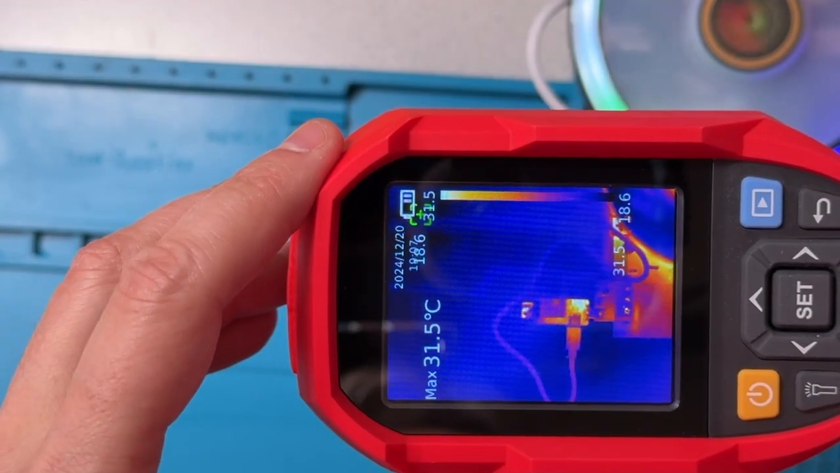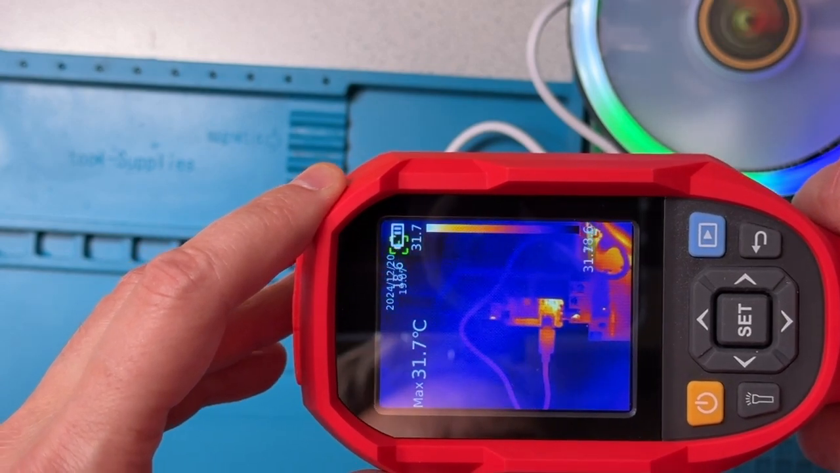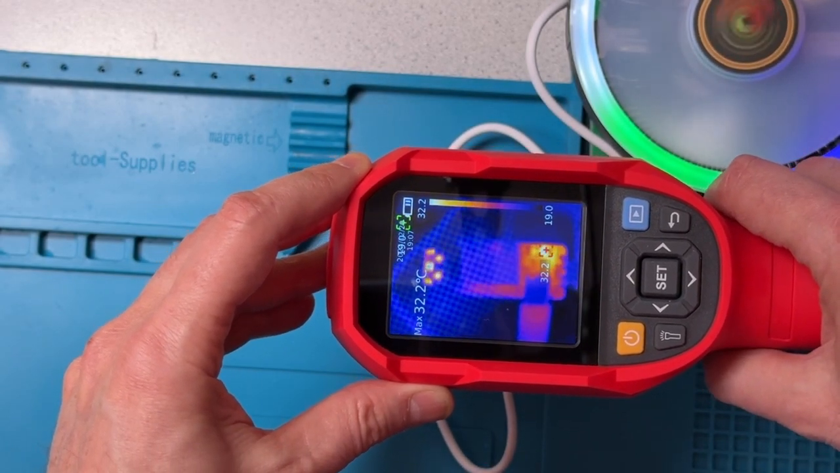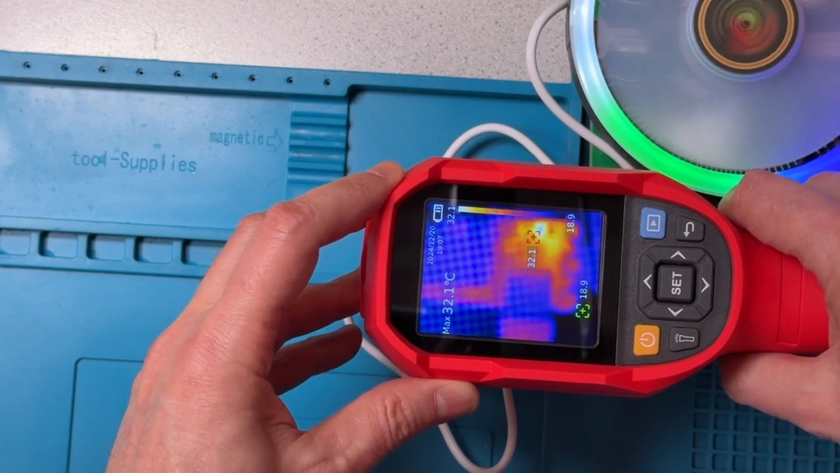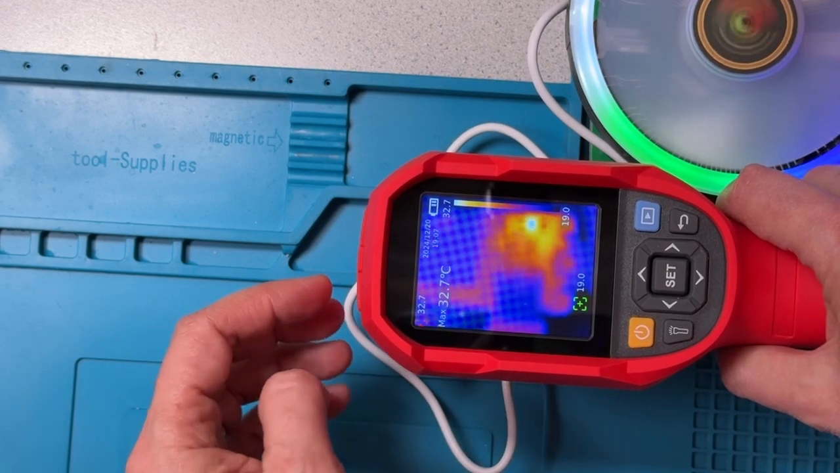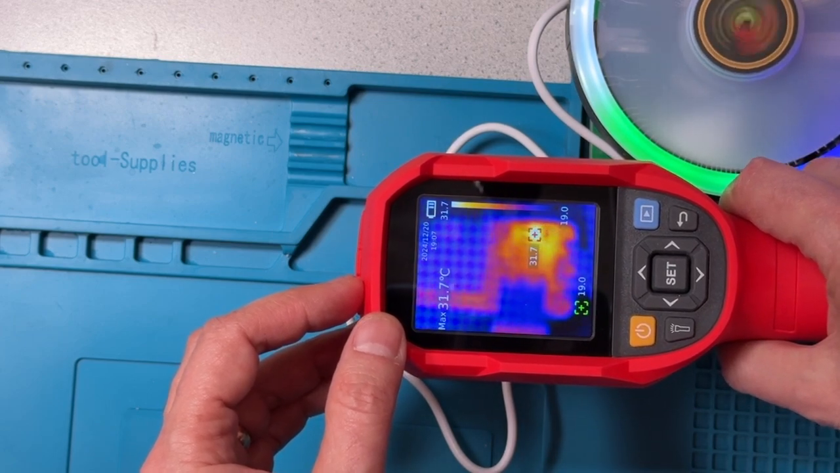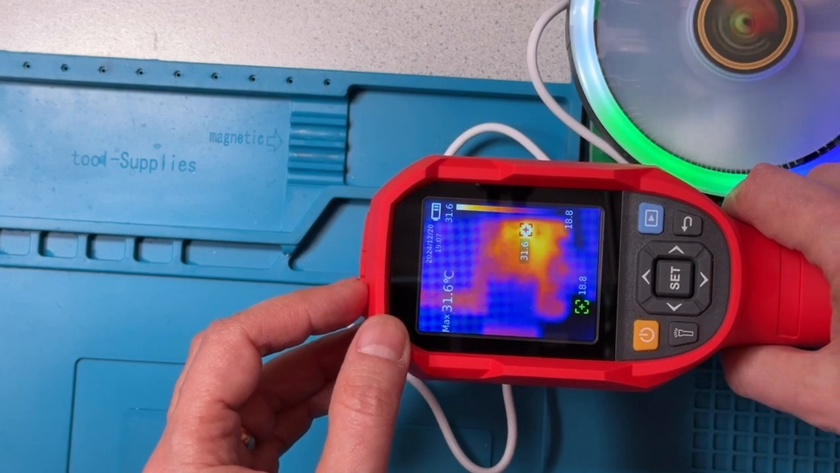So I've popped off the macro lens. This is the regular lens. And now we can see the board. Of course, we can see there's a warm area, but we don't know what component it is that's warm. And as we get closer and closer, it just gets blurry. And that's about what the distance was when we had the macro lens on, about an inch above the board. We can see that there's a hot spot there, but we can't really tell what particular component that is.